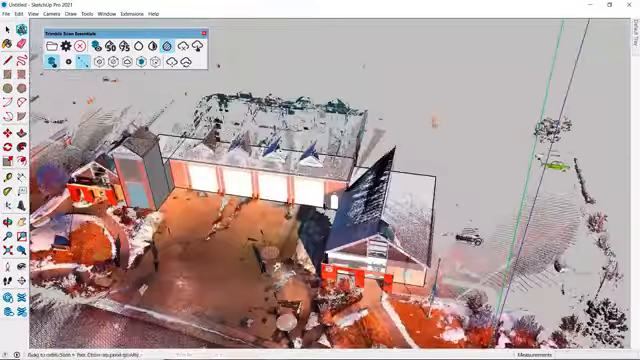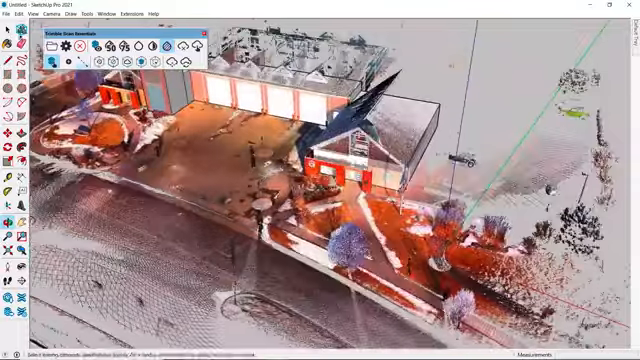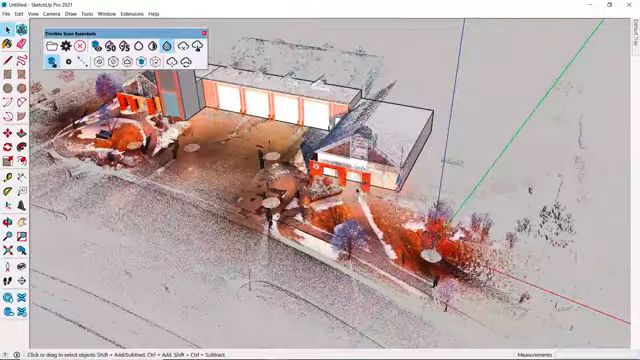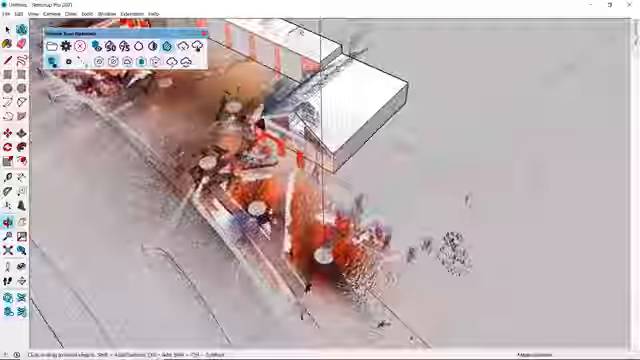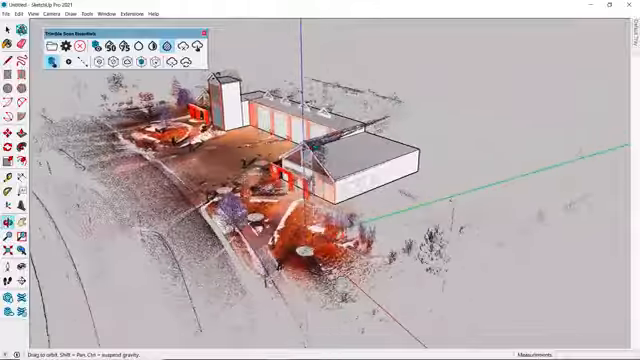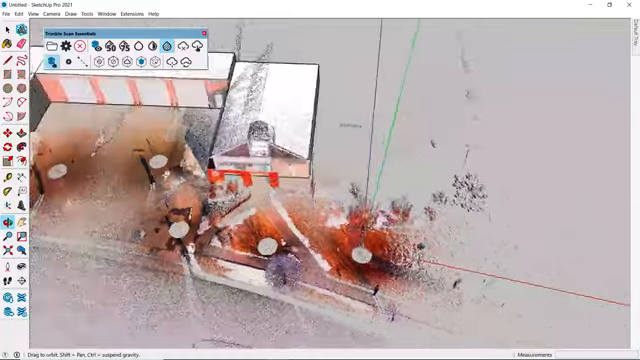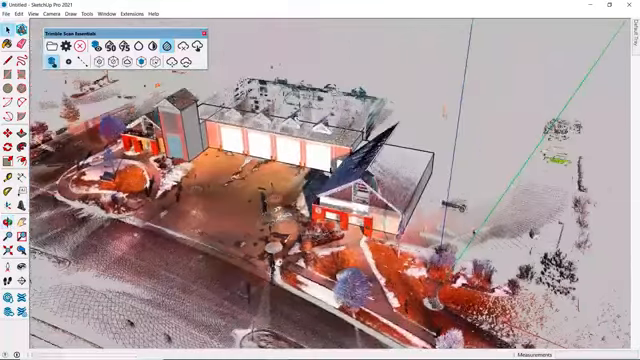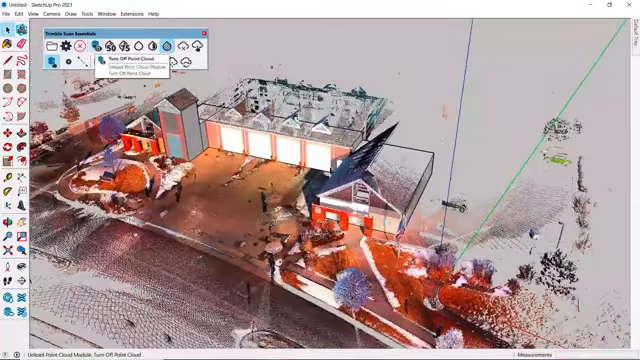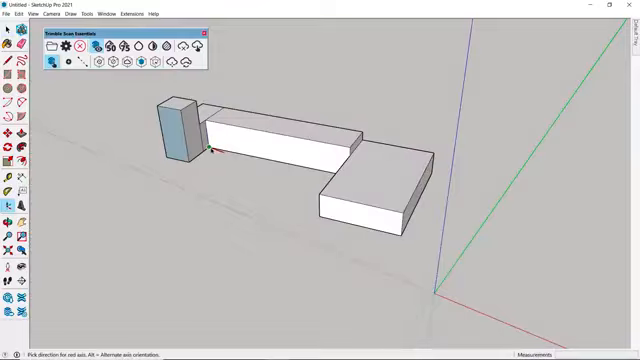Now let's zoom away from our model for a moment to show an important concept when using Scan Essentials. The imported point cloud will have its own axis that will almost surely not line up with the building and geometry you are creating. For this reason, once you've established your first surface or box, it's a good idea to realign the model axis to your SketchUp geometry for ease of modeling.